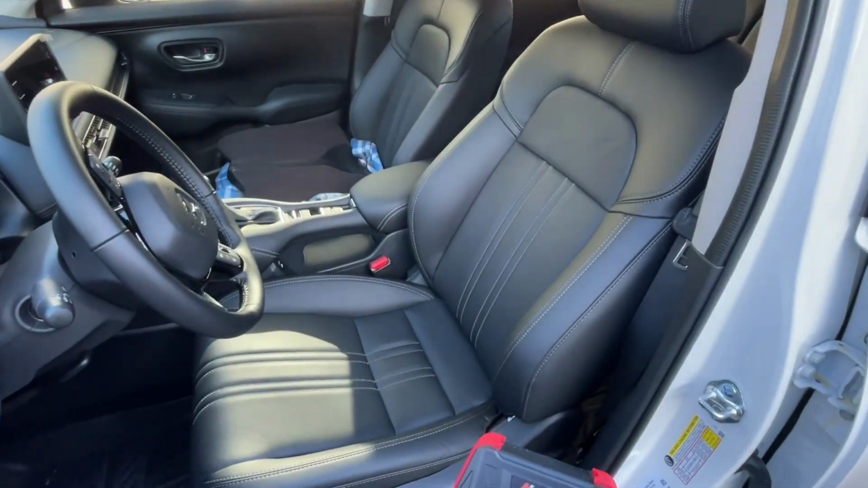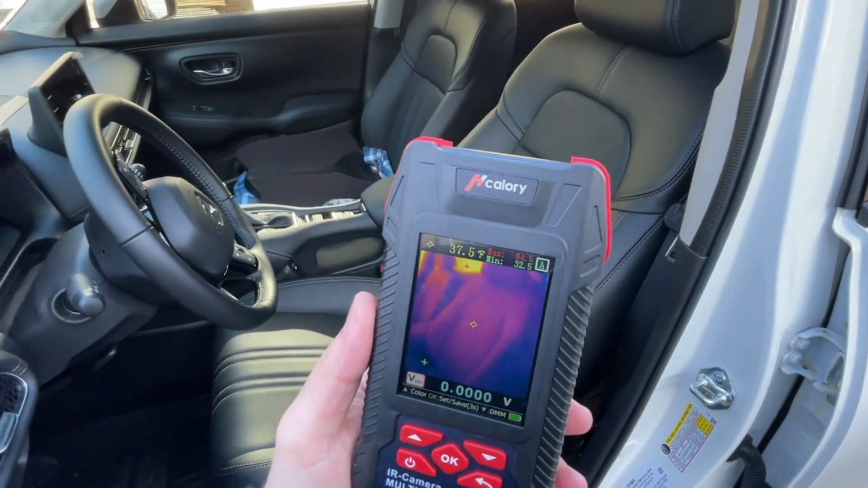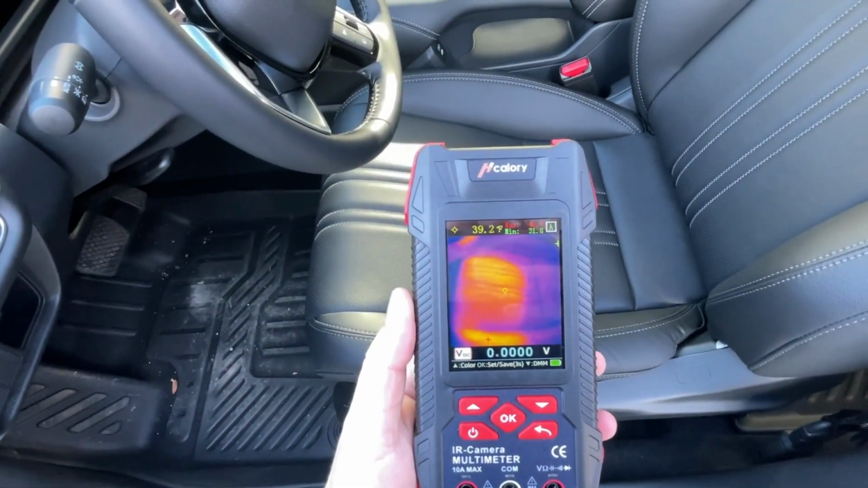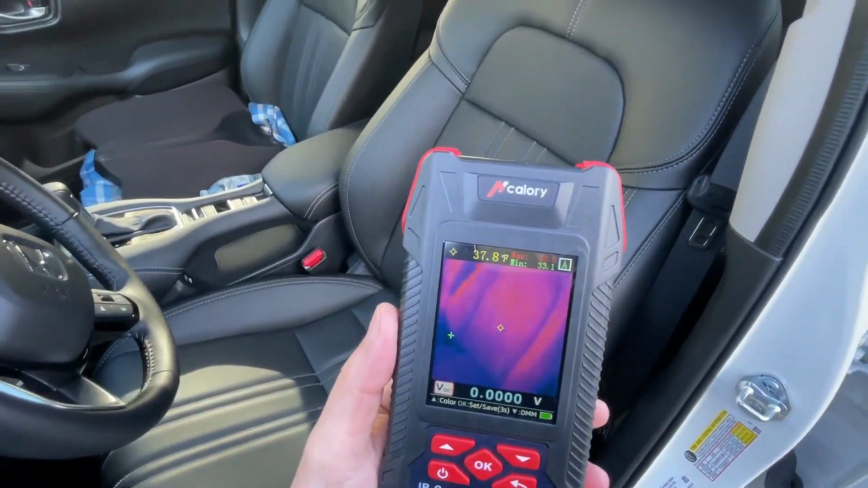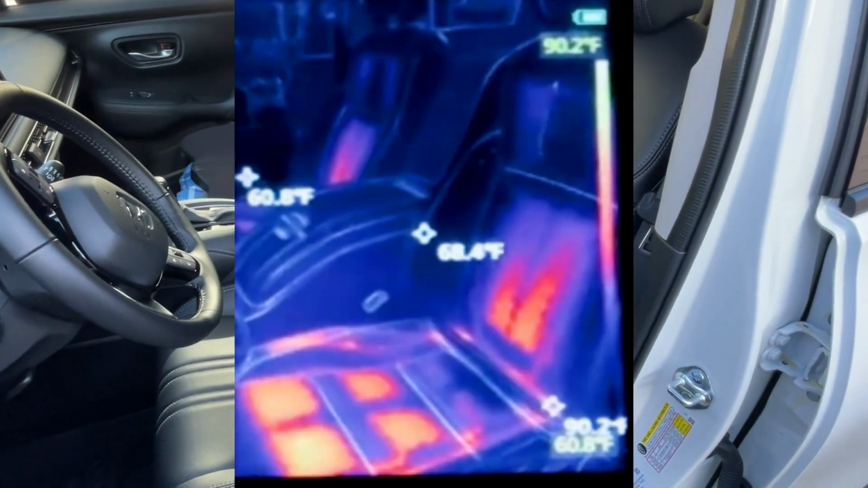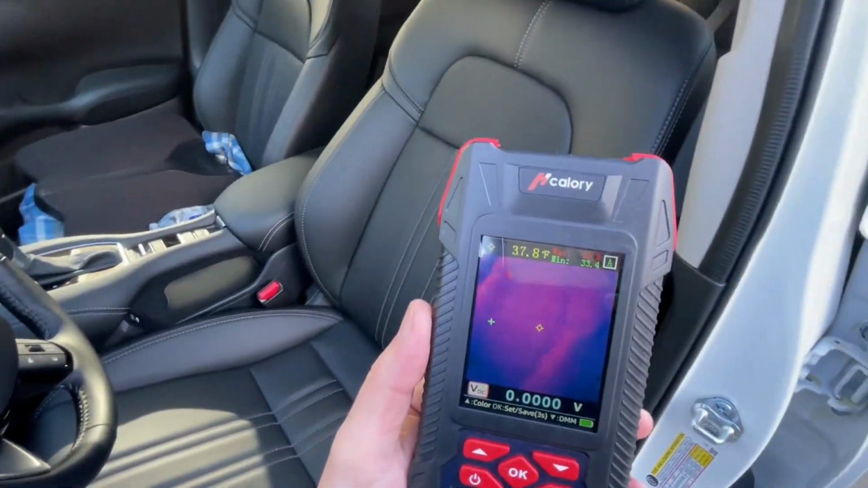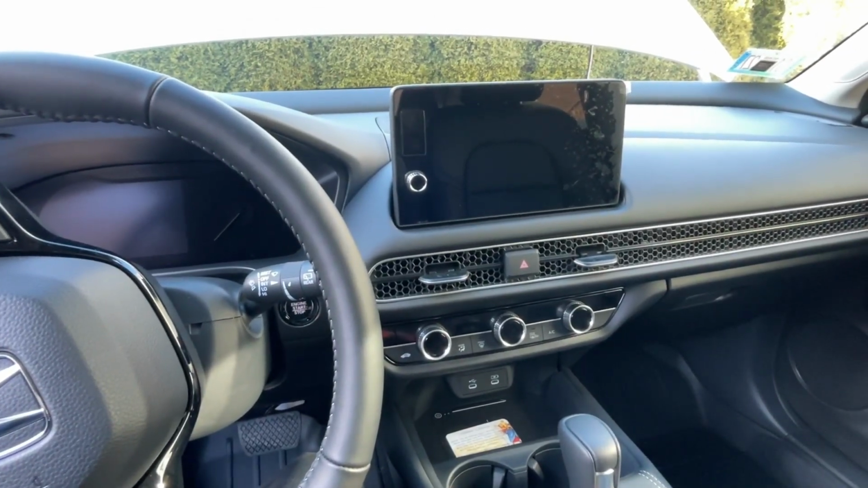Inside the vehicle, we do have heated seats. So I'm going to turn on the heated seats and we're going to compare before. You see the sun is actually on this seat, and you can see the sun is heating up the seat itself. So maybe we'll get it in the shade and we'll compare before and after of the heated seats, and we'll see if it actually has heated seats just on the bottom or on the backrest as well. What you can do is also test the air vents.